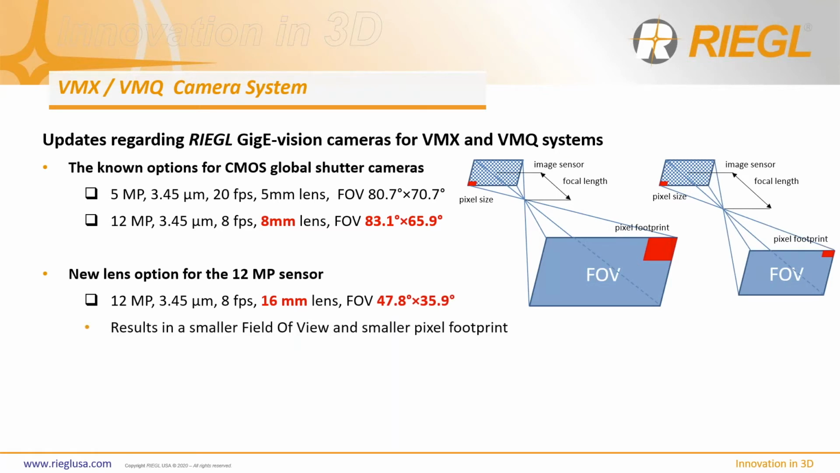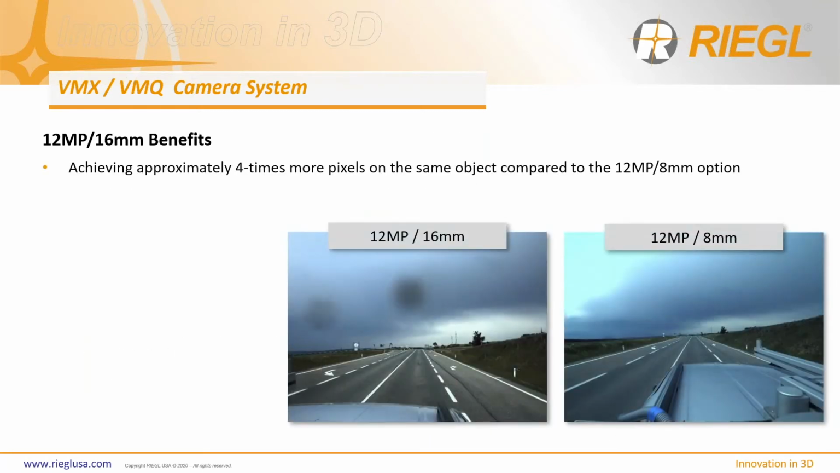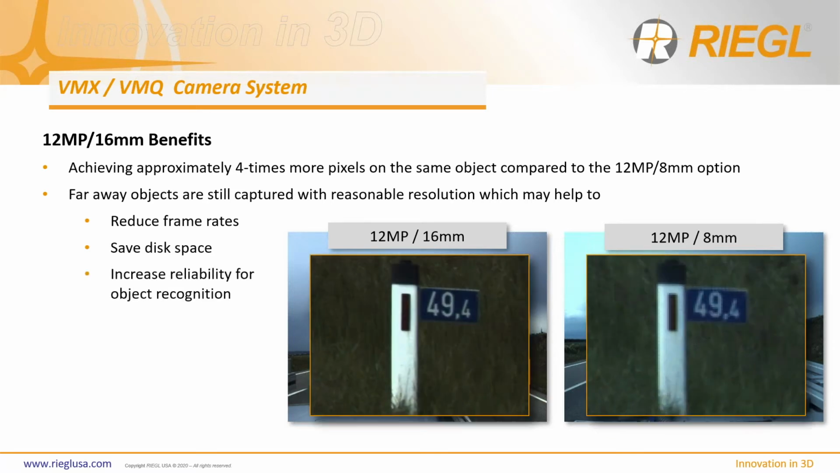which is a 16mm lens. Our standard before was 8mm, and so that gives us a smaller footprint further away for the same field, for a slightly reduced field of view. So if we take a look at what that looks like, one of the big benefits to this is it's going to help you capture things further away with better resolution, which allows you to take maybe fewer pictures.